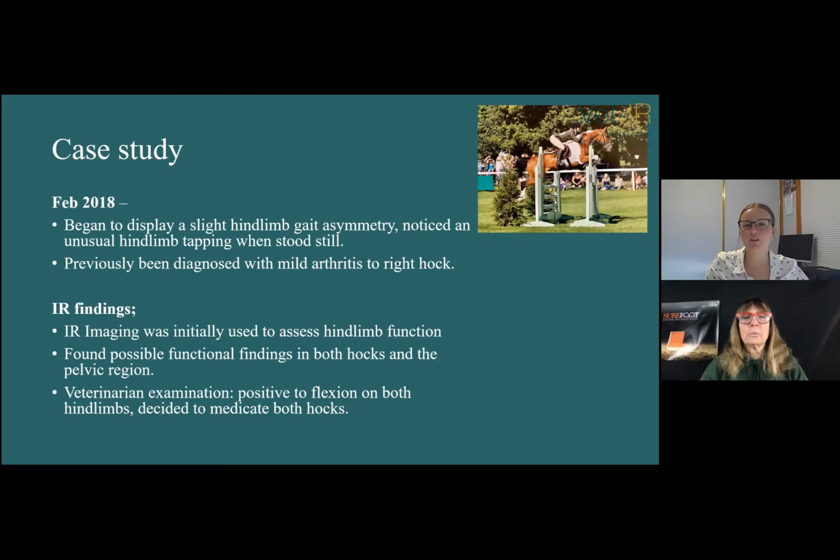Okay. So Ronnie began to display a slight hind limb gait asymmetry, and the owner noticed an unusual hind limb tapping when he was stood still in the stable. He had previously been diagnosed with mild hock arthritis, so that was relevant to his case. The owner decided to investigate further, despite that he was still jumping at the same height quite happily.